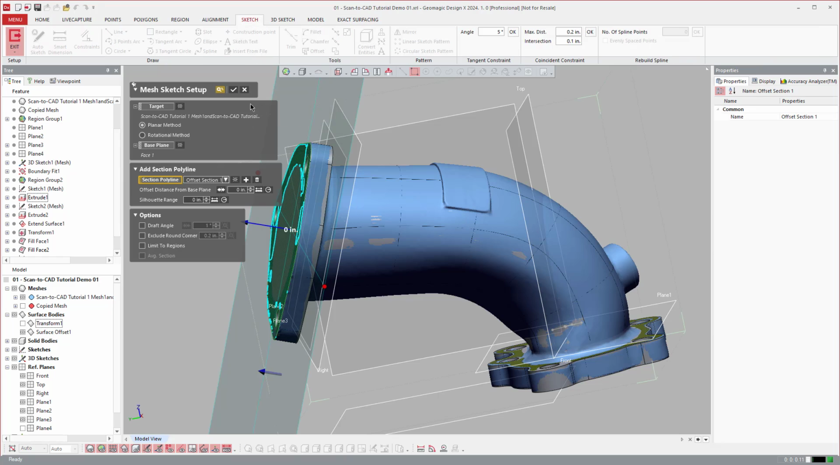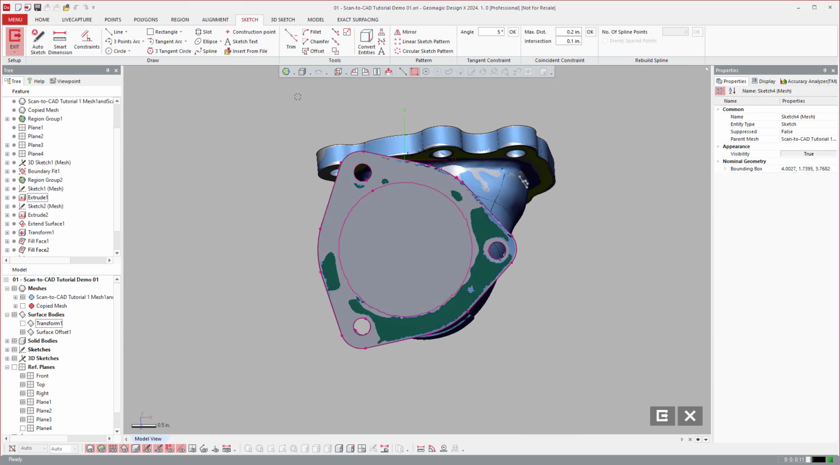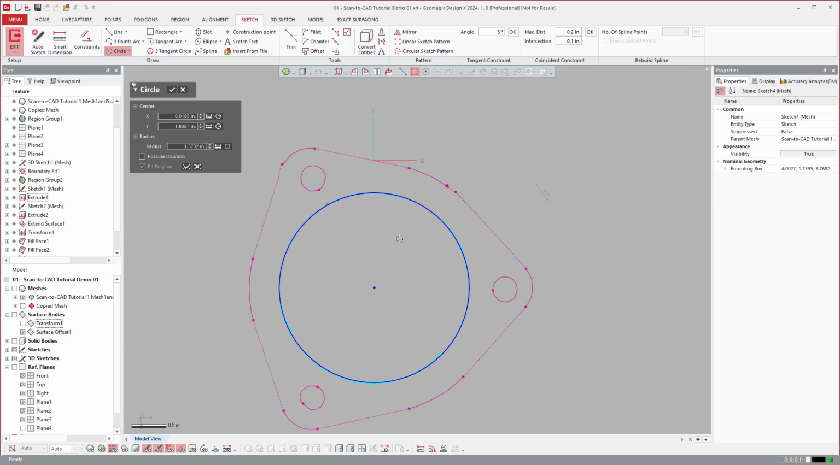On this guy, let's do a mesh sketch. And you see here, it's essentially a circle. So I can do this. I can say, let's fit a circle there. But since I'm doing a loft, sometimes it's better to do it with a spline.